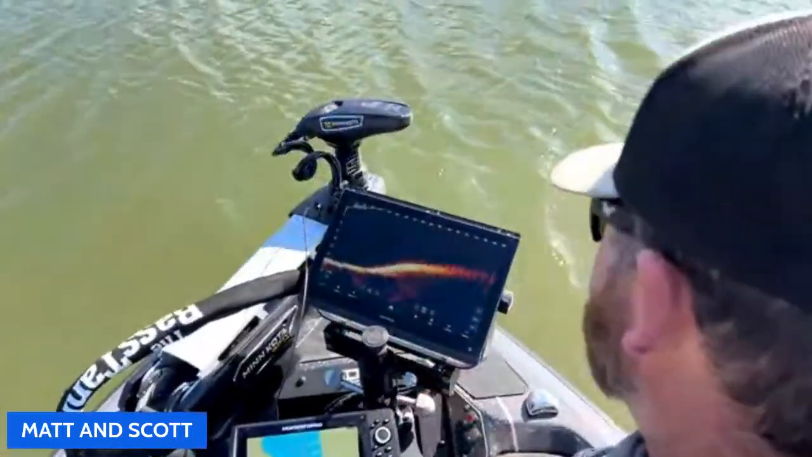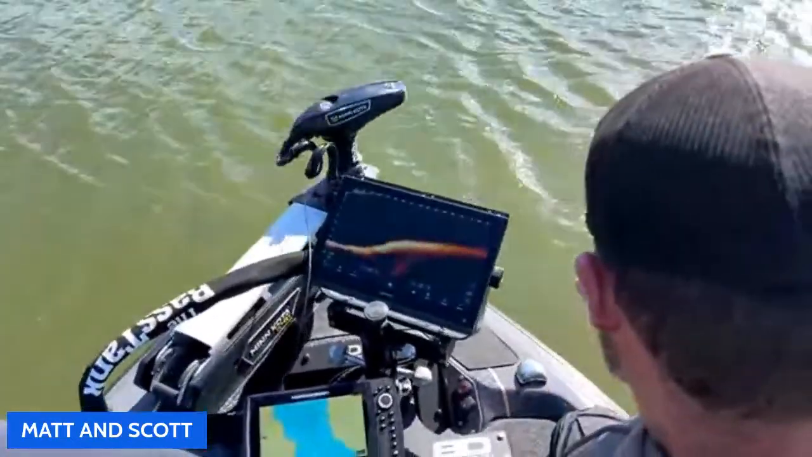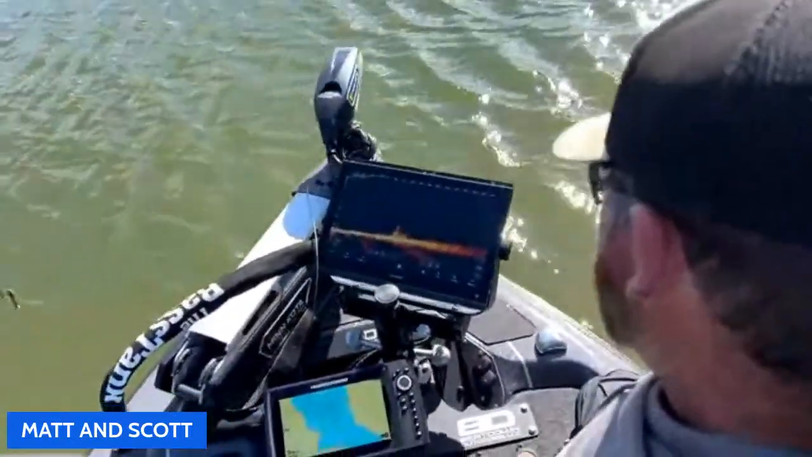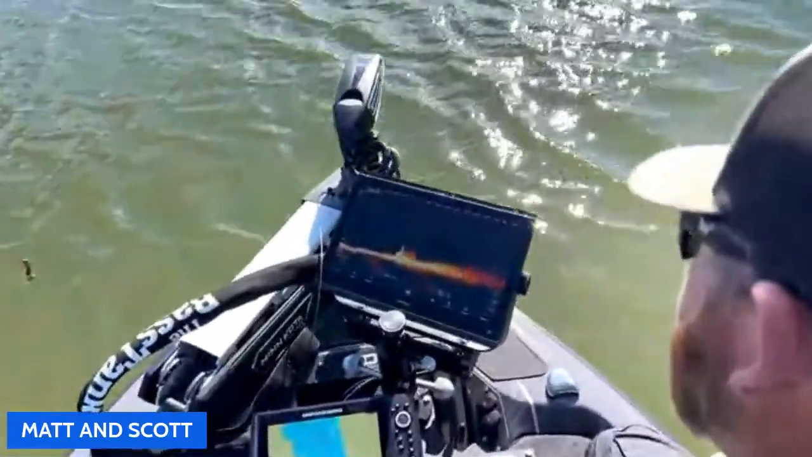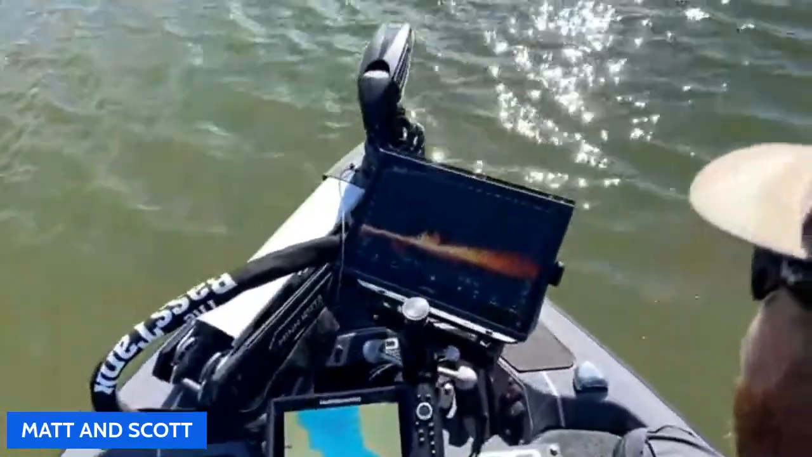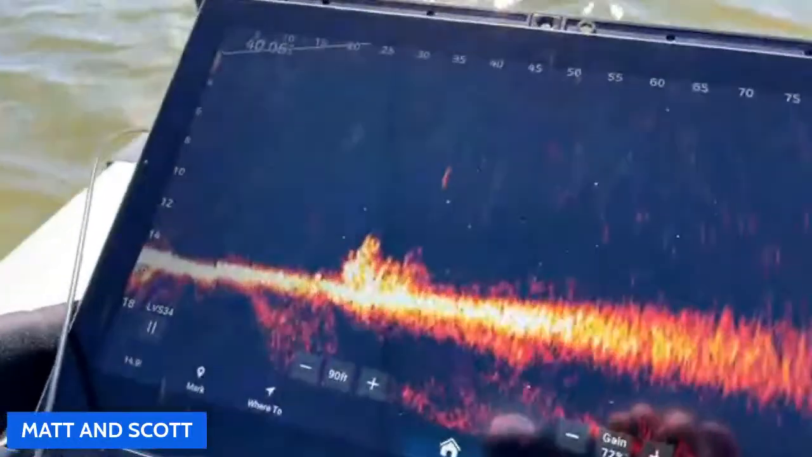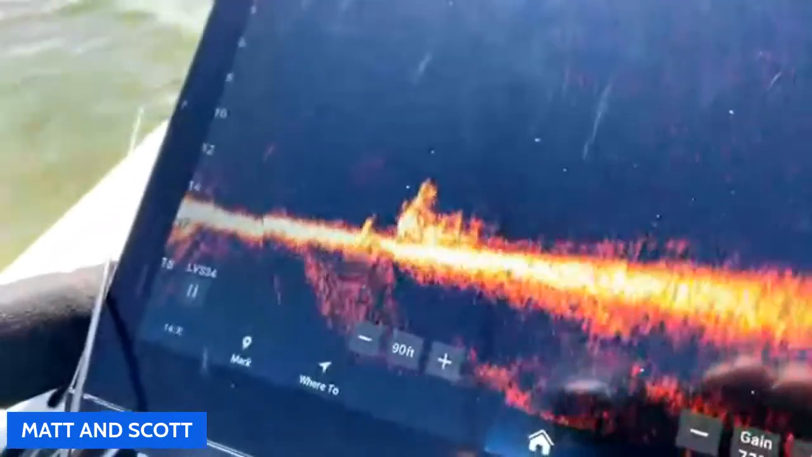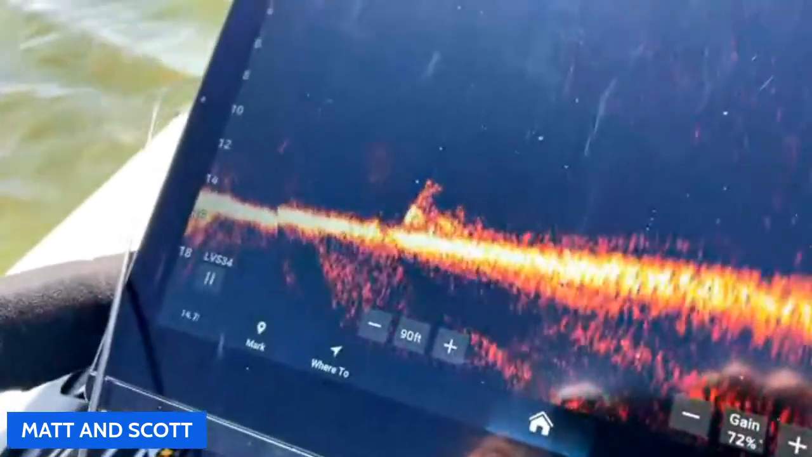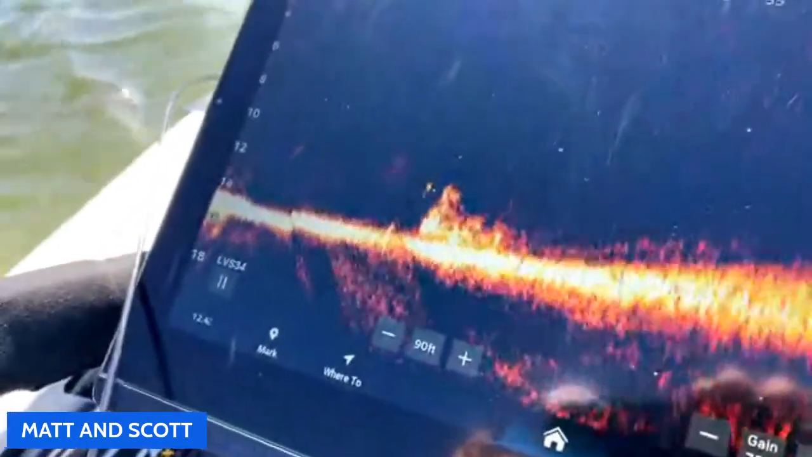There we go. Found him. Back us up. There's one back there. Let's drop a jig in there. See that one on the front side? See if I can get to him. He sees it.